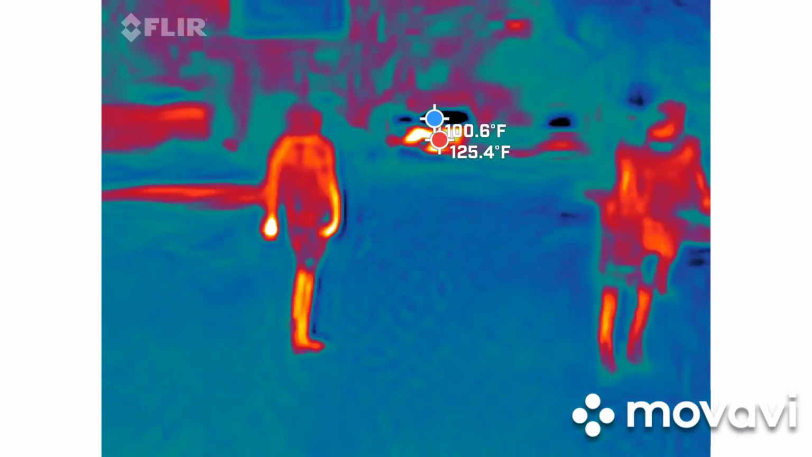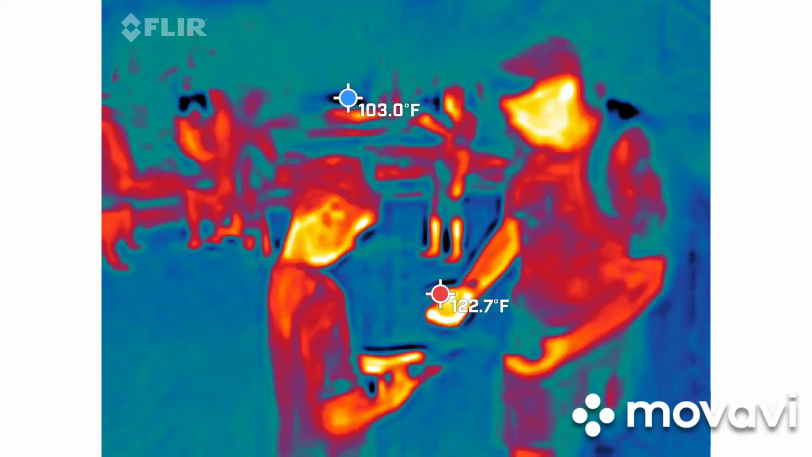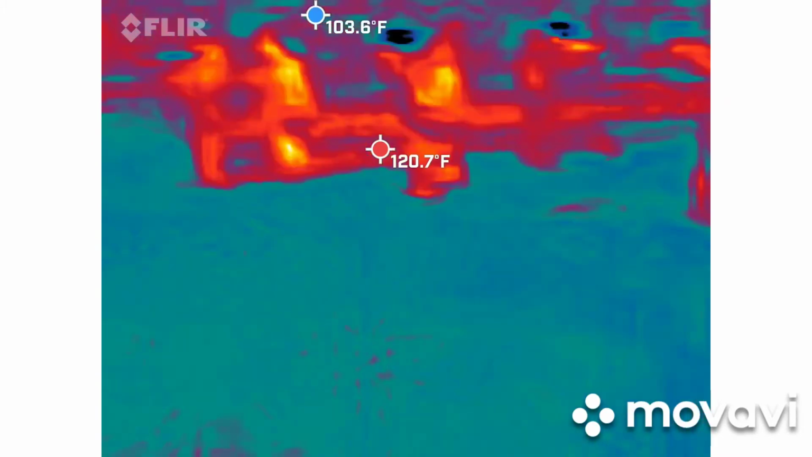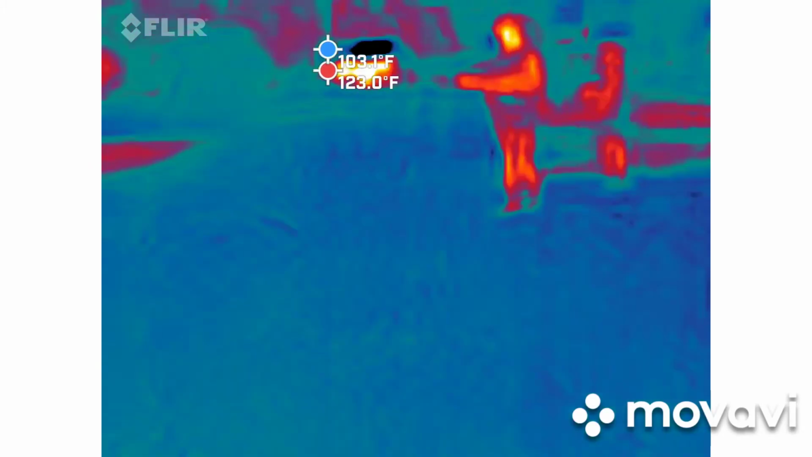Now let go of the button. There you go. And now you got it. Now the reset button, because you just turned it on, is over here on the side. Go ahead and click the bottom button. Perfect. Now you're ready to go. Okay. He had the buttons reversed. Yeah. Sounds about right. Yep, he's good.